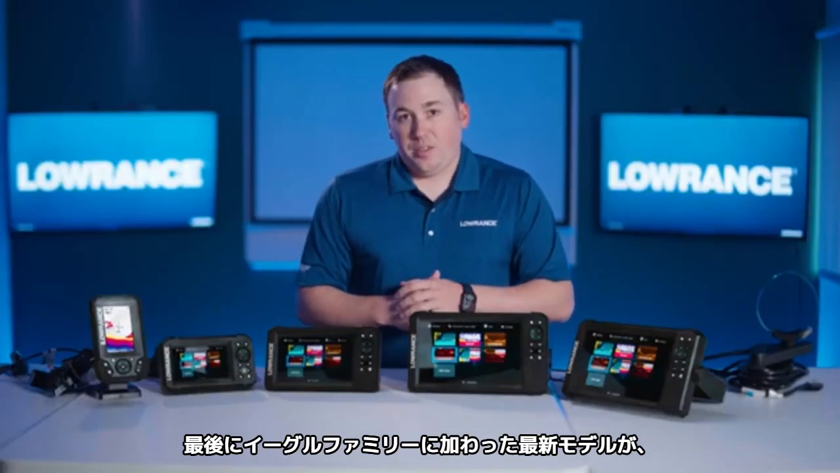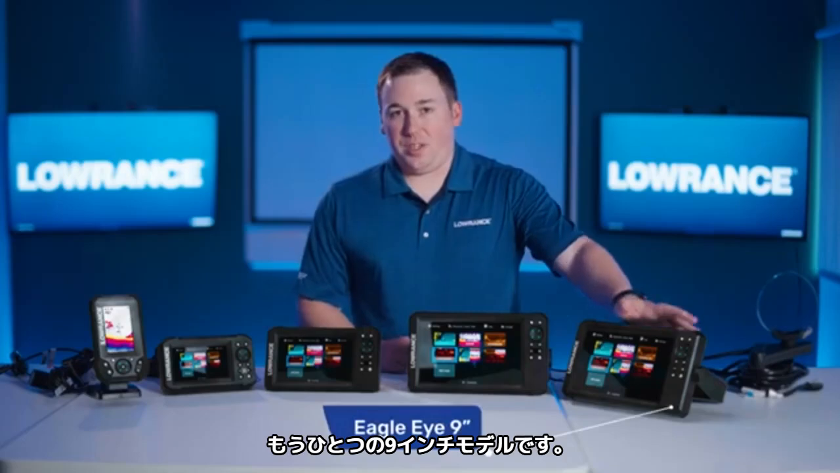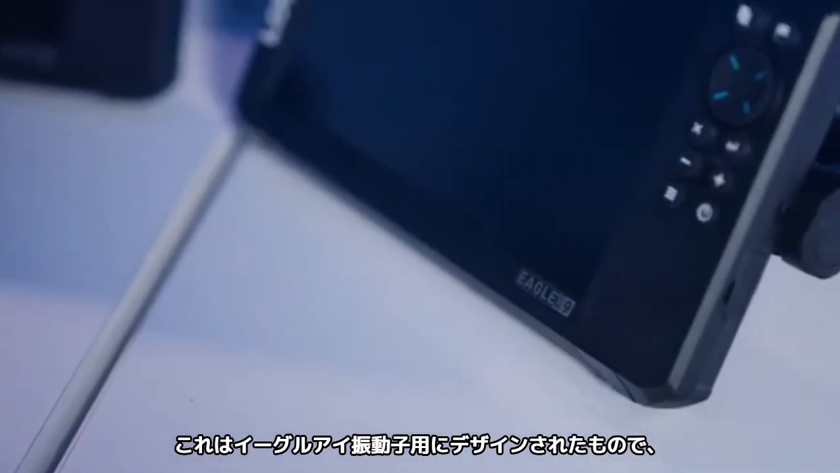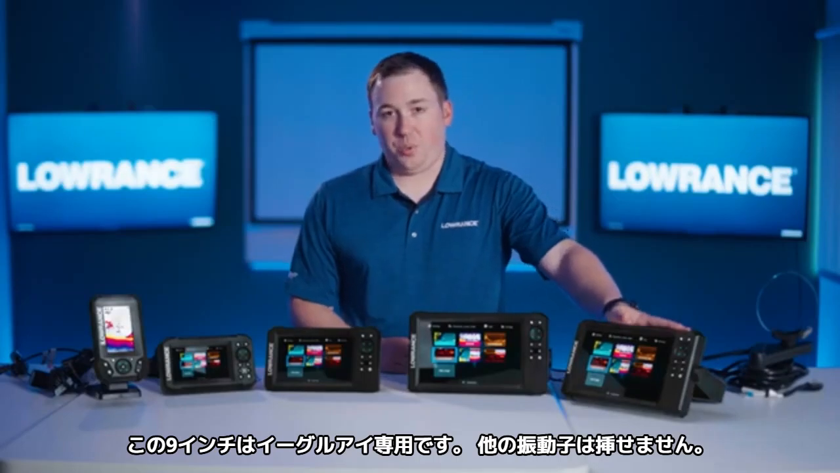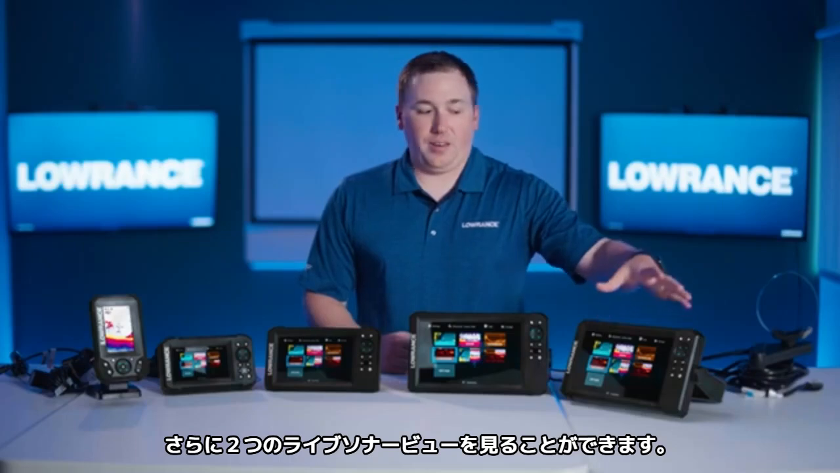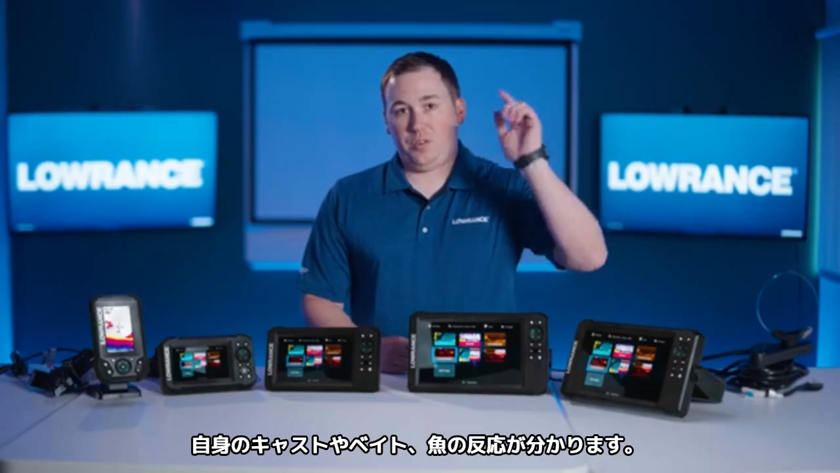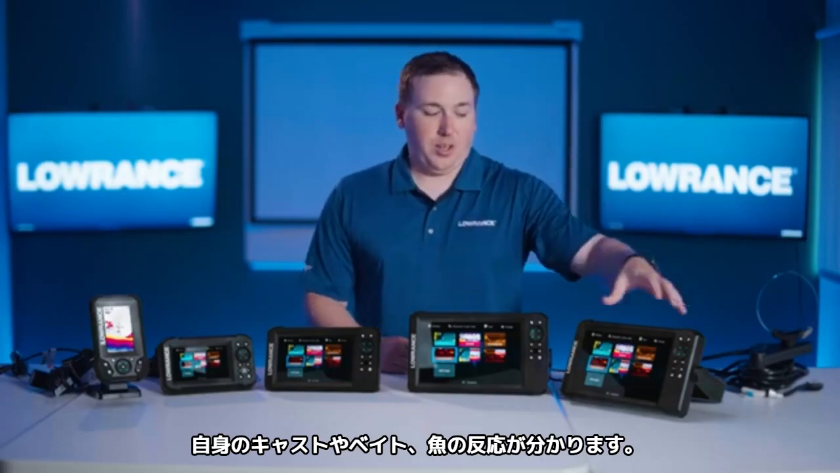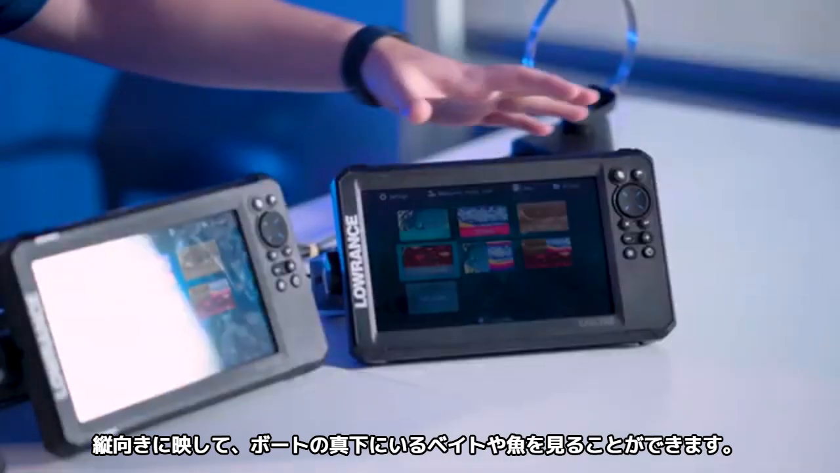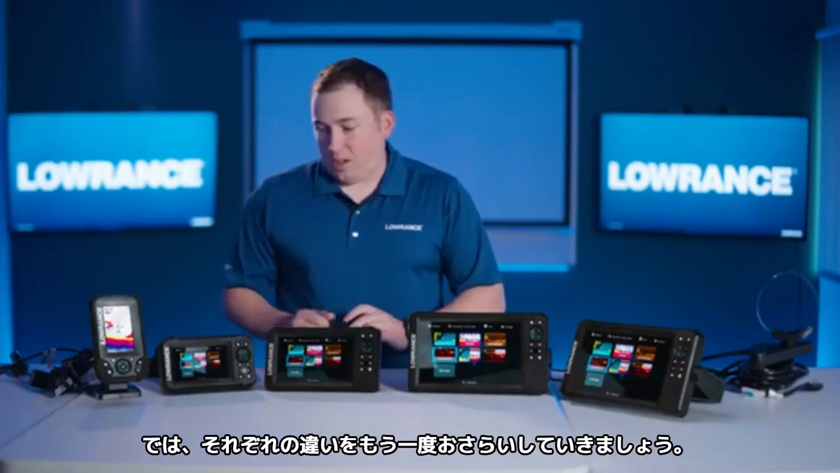Brand new, just added to the Low-Rance Eagle family series is what we're calling the Eagle Eye 9. So that's this other 9-inch display over here. This one is designed as a system with the Eagle Eye transducer. So that's the only transducer that you can plug into it. But what this one will give you is your traditional sonar, your down scan, and then 2 different views of live sonar as well. So you'll have a forward-facing view, you can make a cast, watch baits and fish react. You also have a downward-facing live sonar view as well. So if you're trying to vertically present a bait to a fish right underneath you, you'll have that in the Eagle Eye as well.